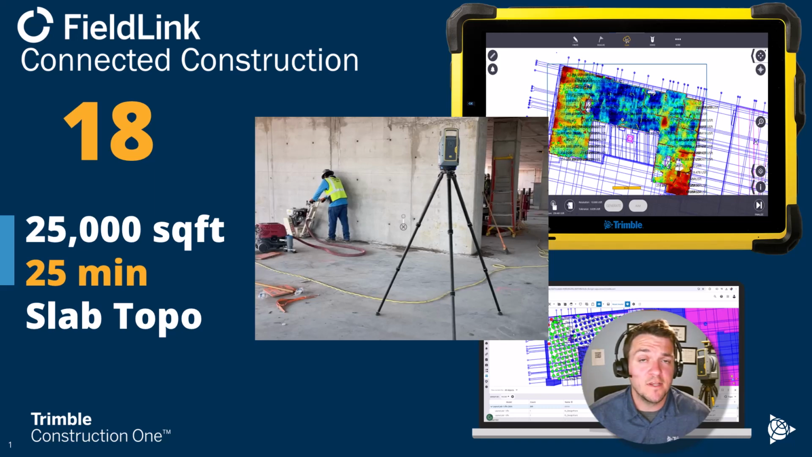Trying to avoid grinding, or just know how much you actually need to and where? In today's FieldLink tip number 18, we're going to show you how to collect 25,000 square feet of a newly poured deck and find exactly where the high and low spots are in about 25 minutes.